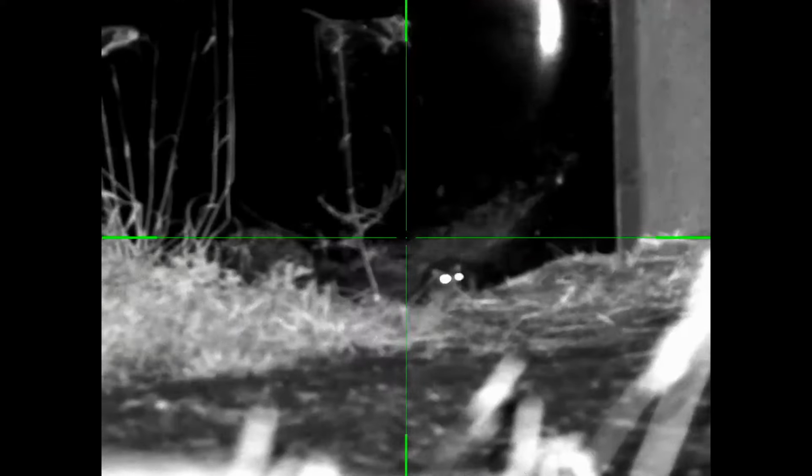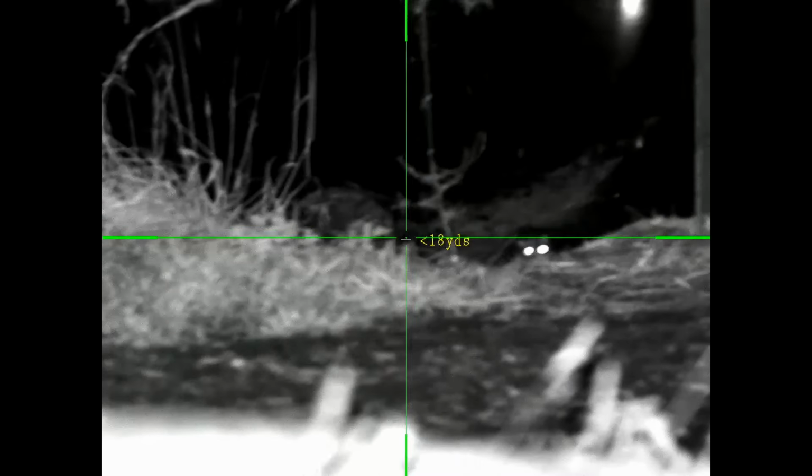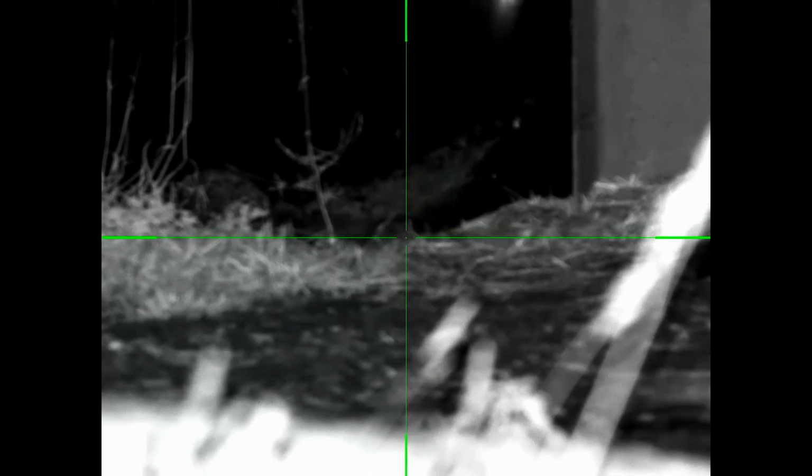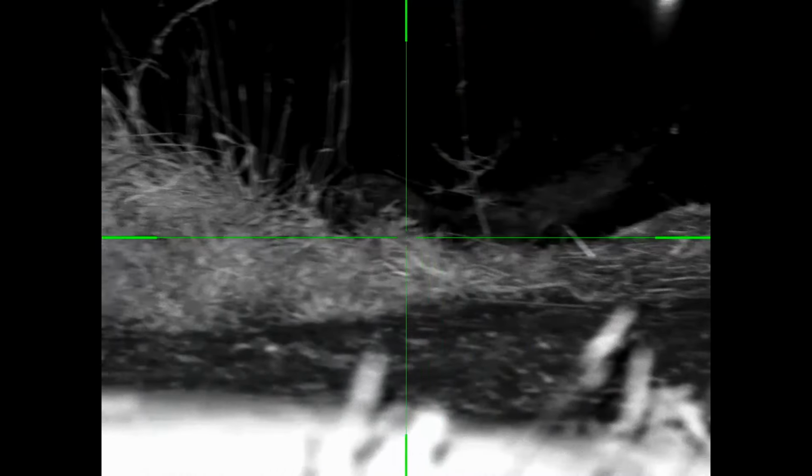Well, he was definitely hit. Heard the thump. Number 16. Classic headshot, bouncing around everywhere.